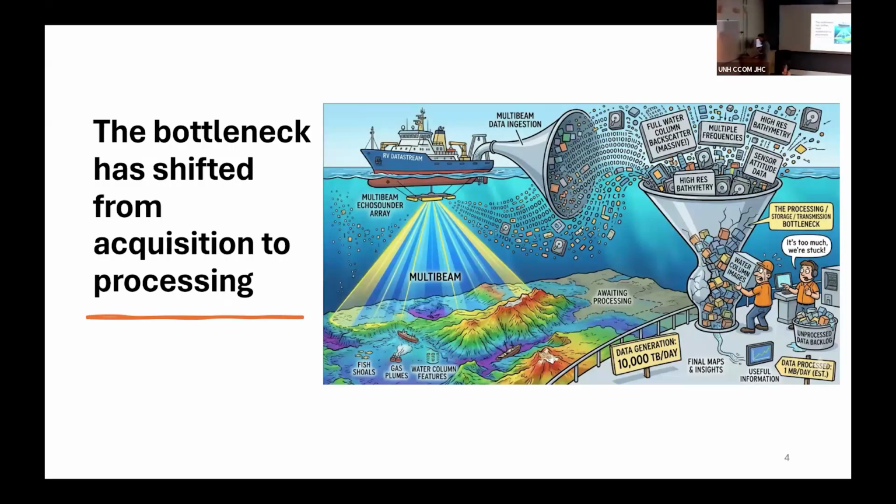So the bottleneck in multibeam bathymetry data has shifted from acquisition to the processing side. From the early 2000s, when most of the methodologies were created, we had a couple hundred million points; now it's very common to have billions of points in a single survey. The problem, or I wouldn't say the problem, but the methodology we use is still the same from that time, and most of the decisions were made because of limited computation and limited technology.